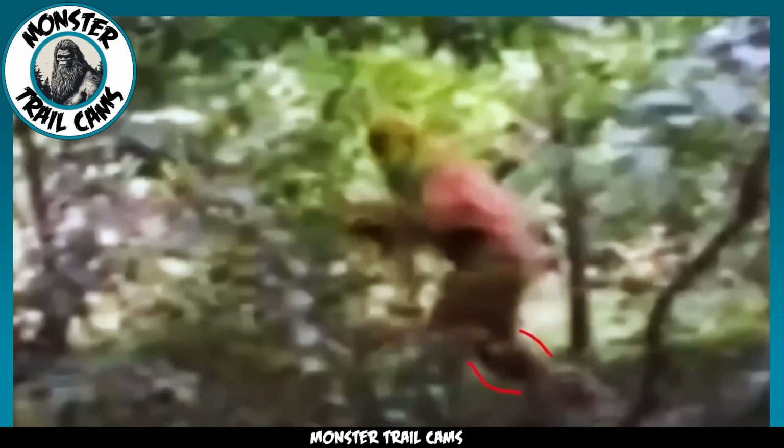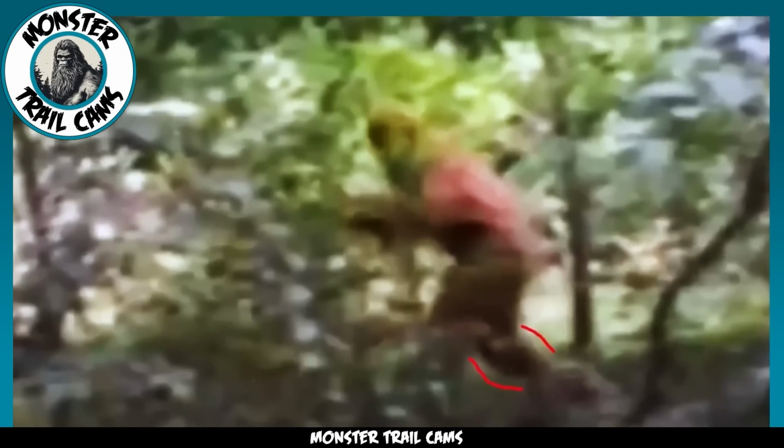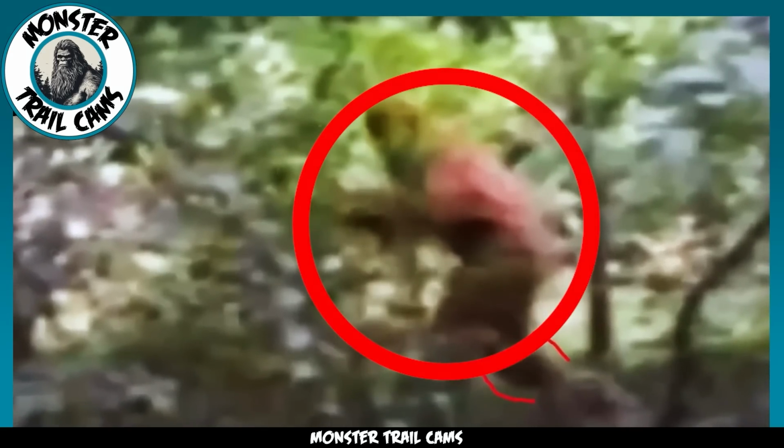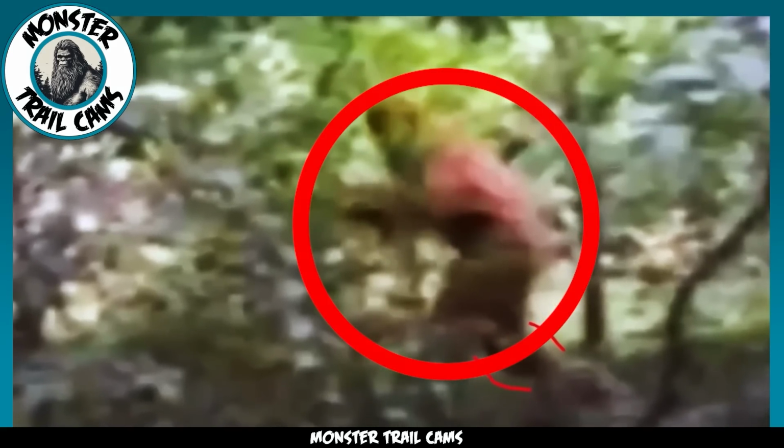But here's where things get really interesting. As this creature scurries away, clearly spooked, it's heading straight towards the safety of the surrounding forest. And this raises a thought-provoking question. Is Bigfoot truly a ferocious predator, or merely a misunderstood being yearning for peaceful coexistence with us humans? I know, it's a real head-scratcher.